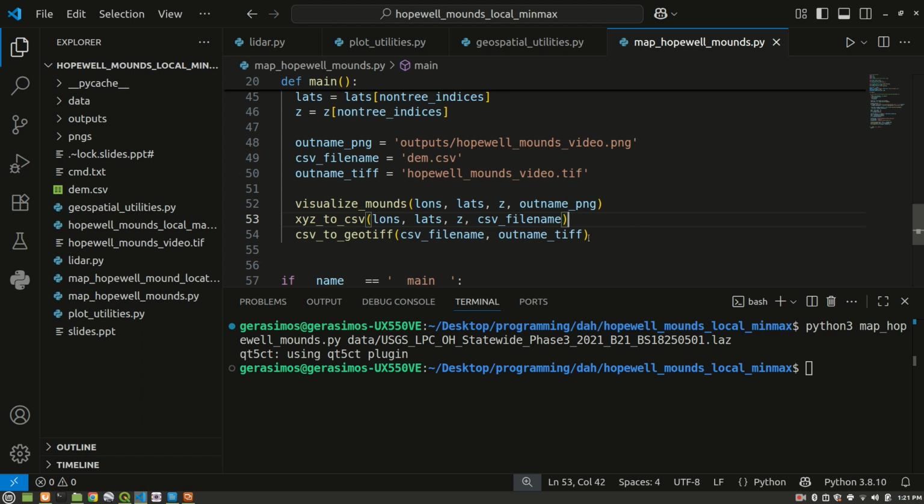Okay, so now that we have the GeoTIFF, we have a GeoTIFF file containing our regridded data as a 2D array.